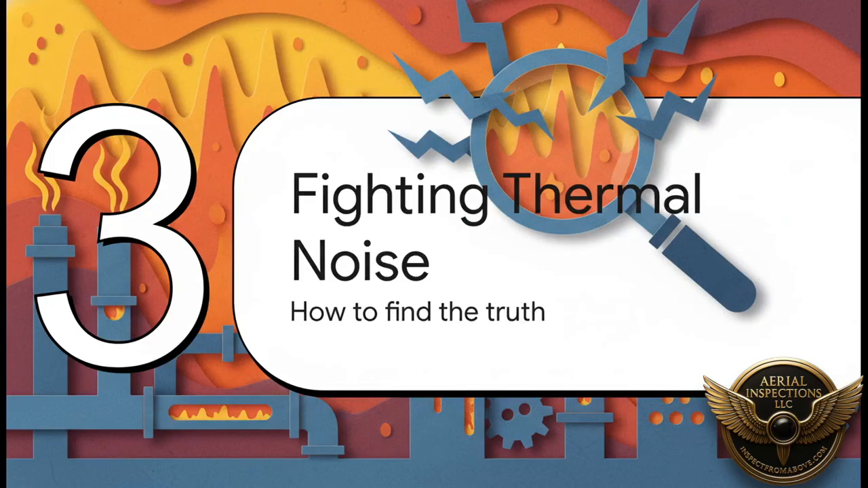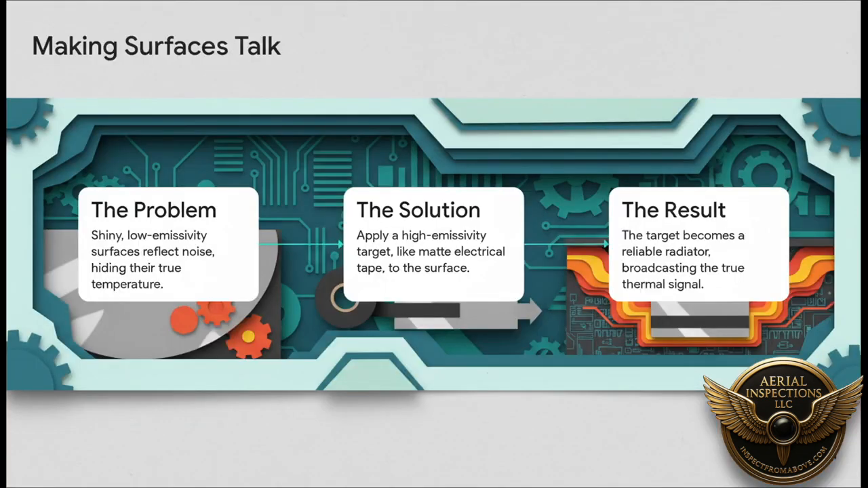So how in the world do they do it? This is where the real science, the real detective work comes into play. Thermographers have a whole toolkit of techniques they use to fight back against the noise and get to the truth. Okay, for example, take a shiny metal surface. It basically acts like a thermal mirror, right? It just reflects all the noisy heat from around it, completely hiding its actual temperature. The solution? It's brilliantly simple.